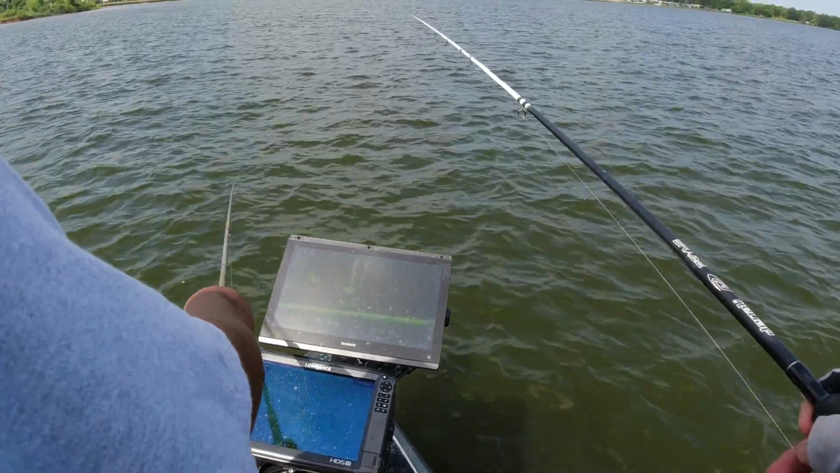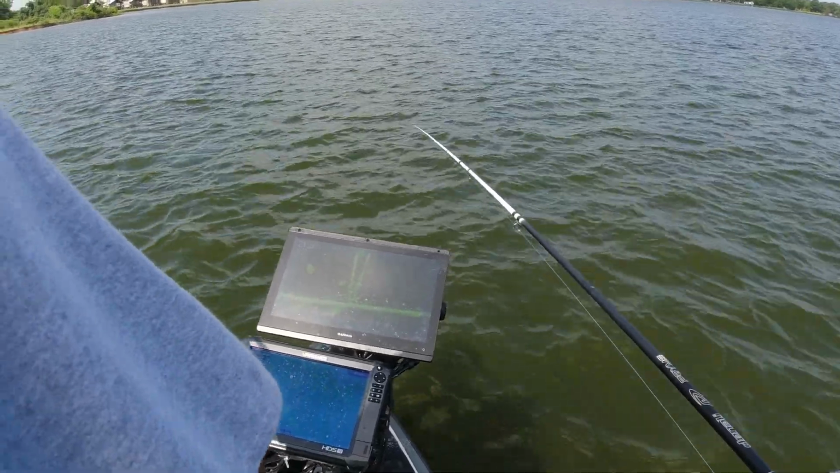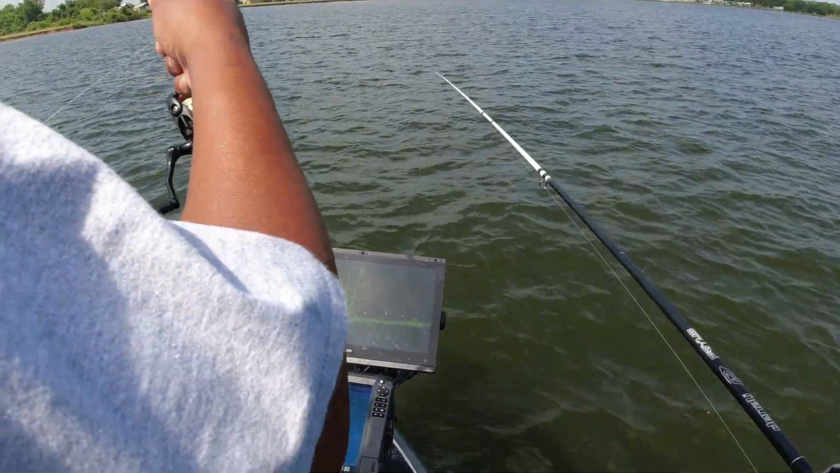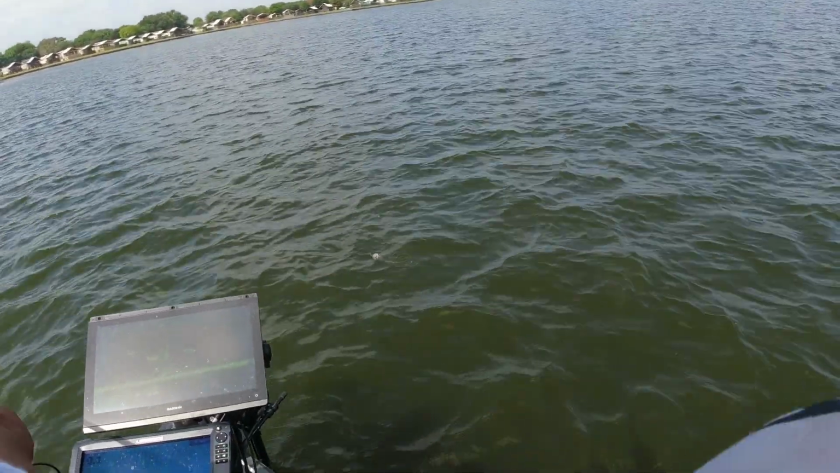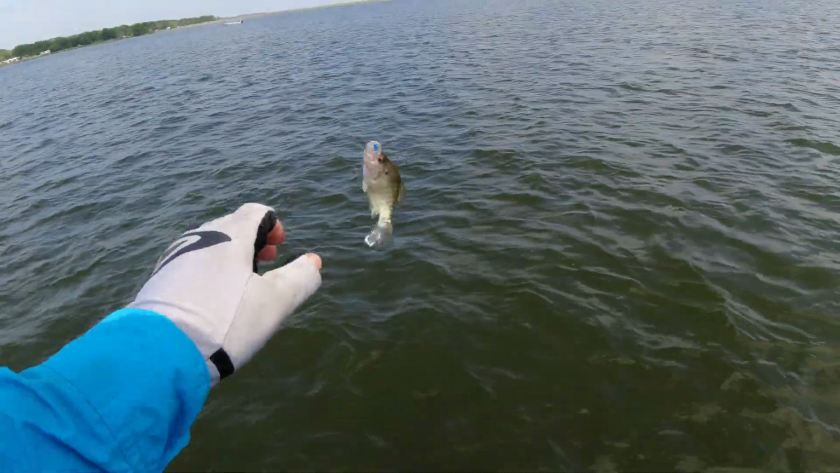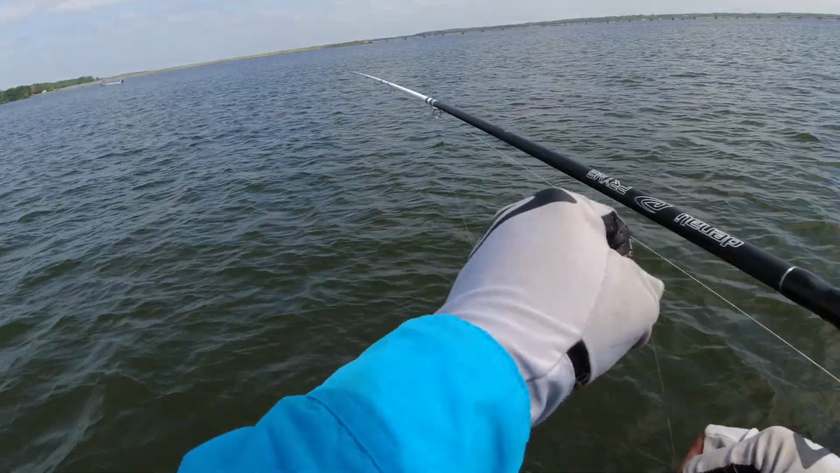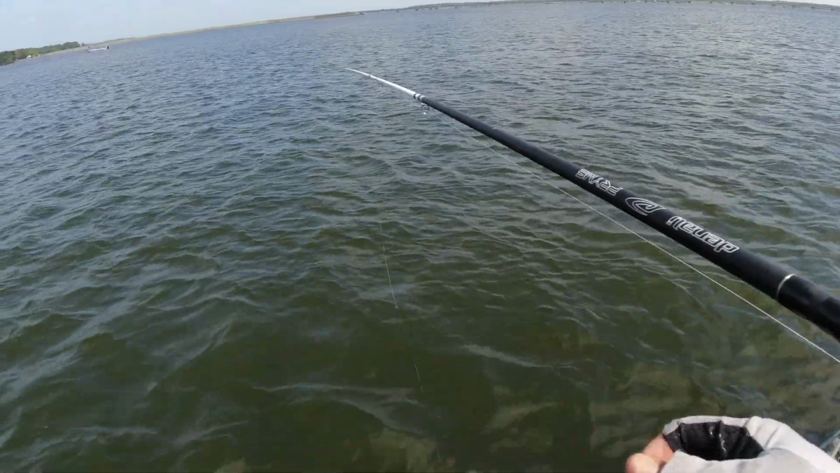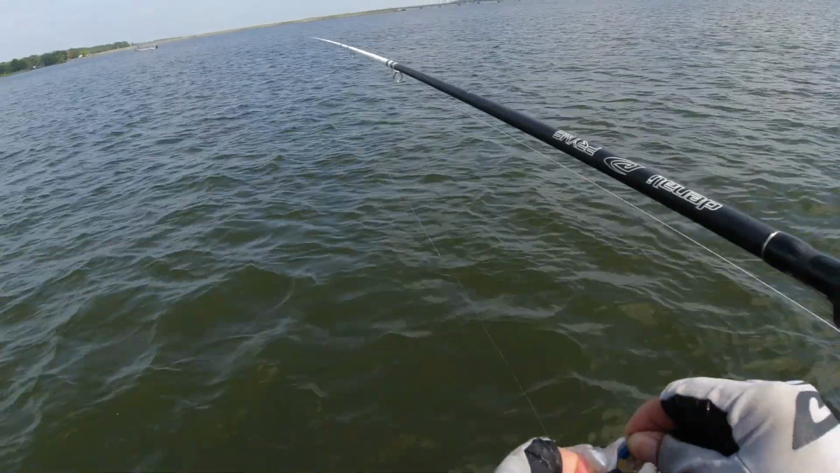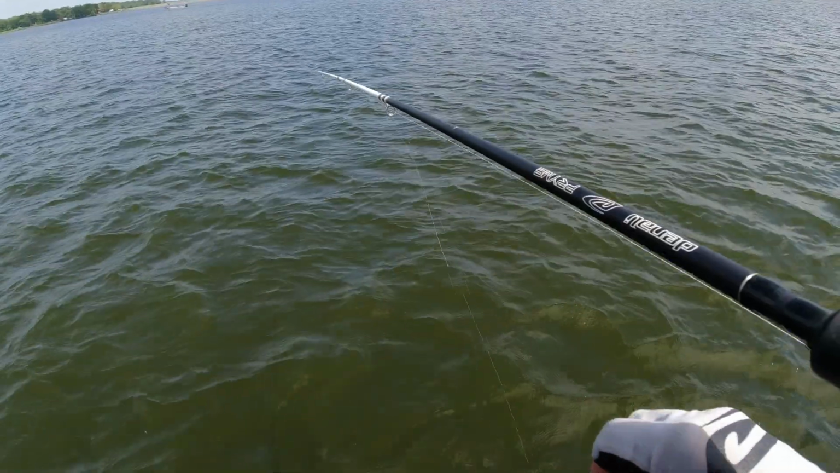Shad came in there. There you go. Yeah, he hit it too hard. I know he's little. That thing gold. Nah, I got on blue now. Blue black. I probably should have left that gold on. I think we just picked the active fish off that pile over there. They was hitting that gold pretty good.